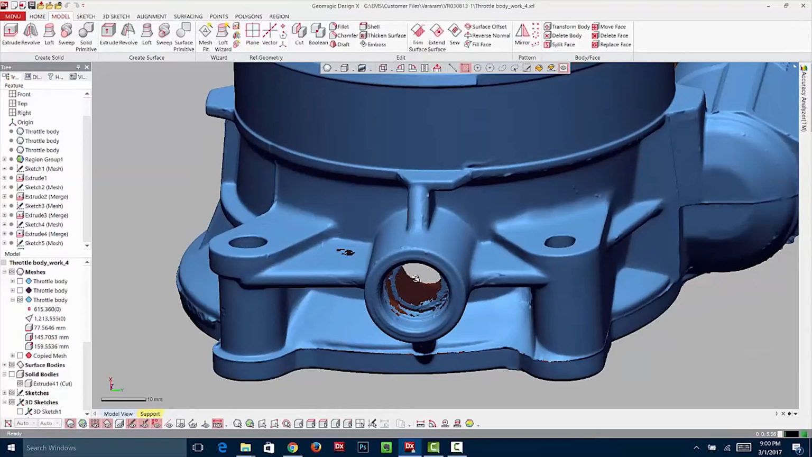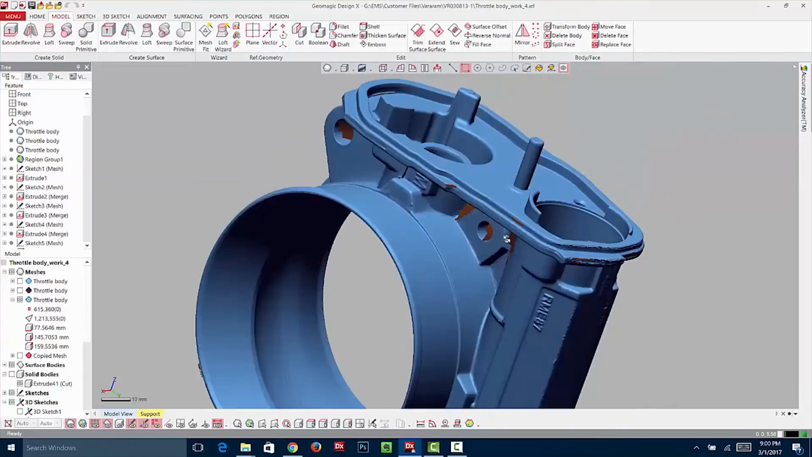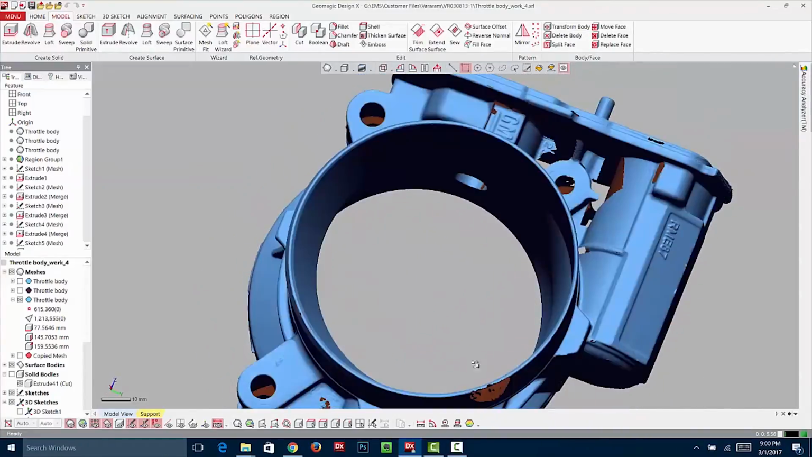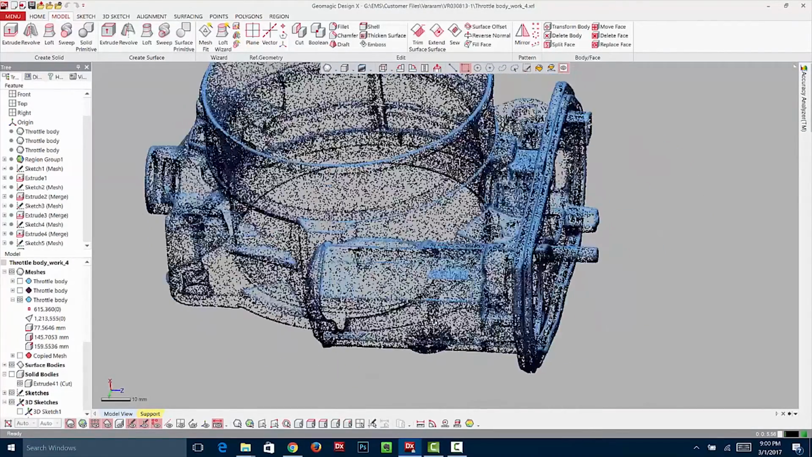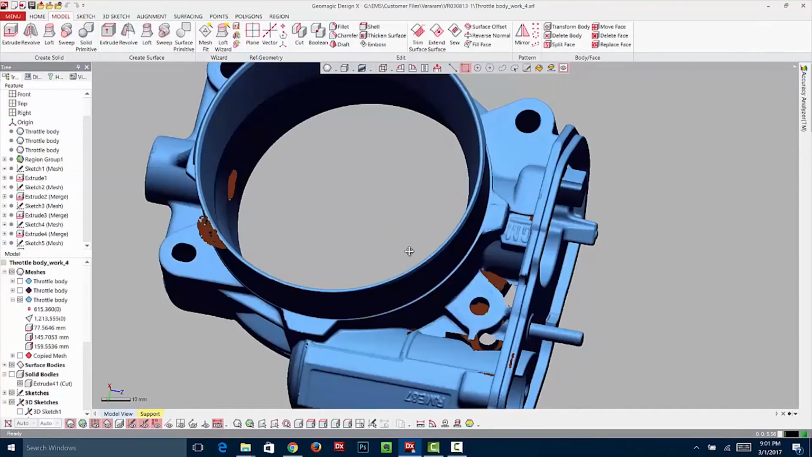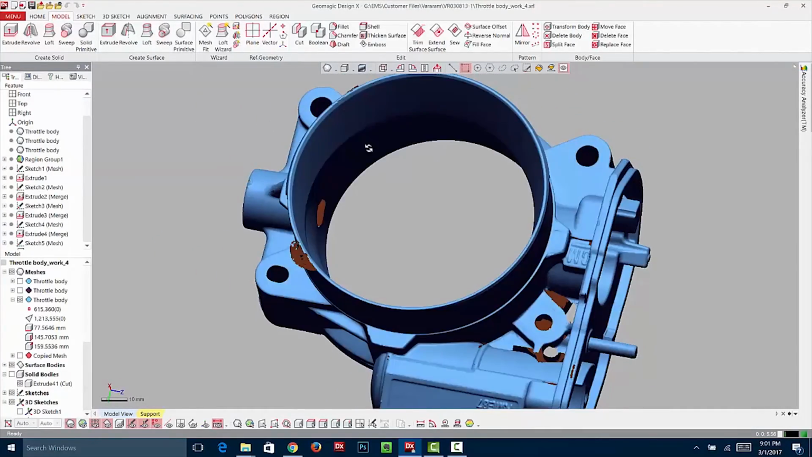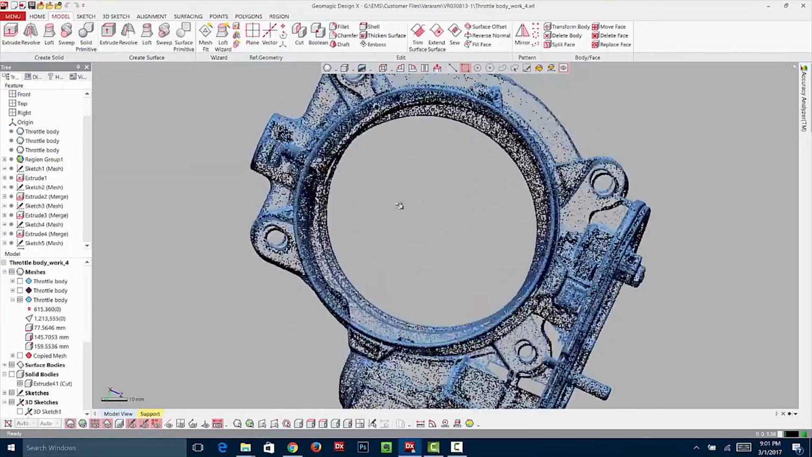Now, again, there are certain areas the scanner just can't see down into. You see an area there, maybe in a couple of these areas, but a lot of those areas aren't critical. We have enough information to probably guess at it, but all the critical stuff is here. You can even see the part number. And this throttle body has a very complex shape in here, this transition area.